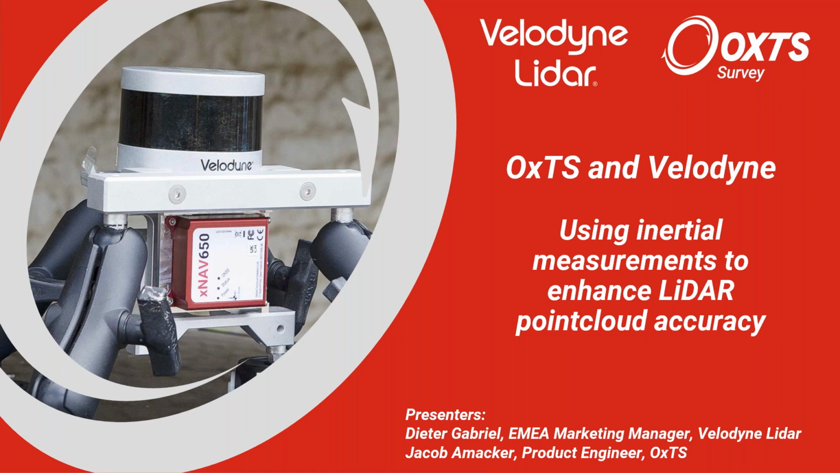So during the session, we'll be taking a closer look at how, by using inertial measurements alongside Velodyne LiDAR sensor data, you can enhance the accuracy of your point clouds. During the webinar, we will cover a number of topics that we hope will be useful for your day-to-day survey work. The presentation is due to last approximately 40 minutes, and there will be some time for questions and answers at the end if you would like to join us for them.